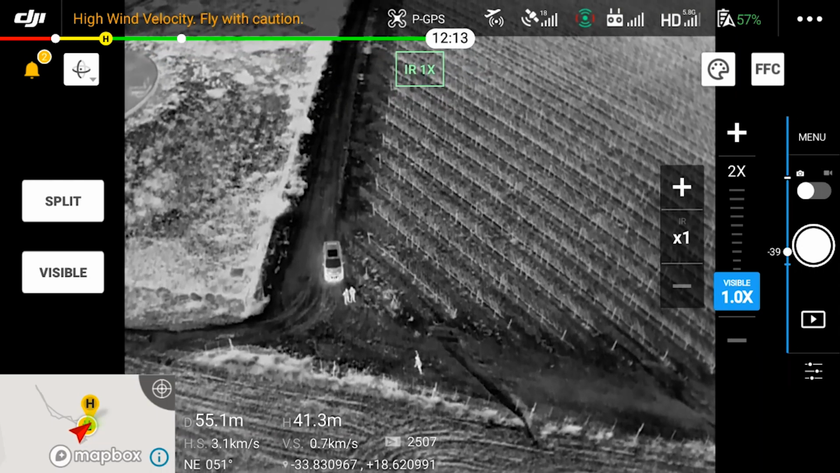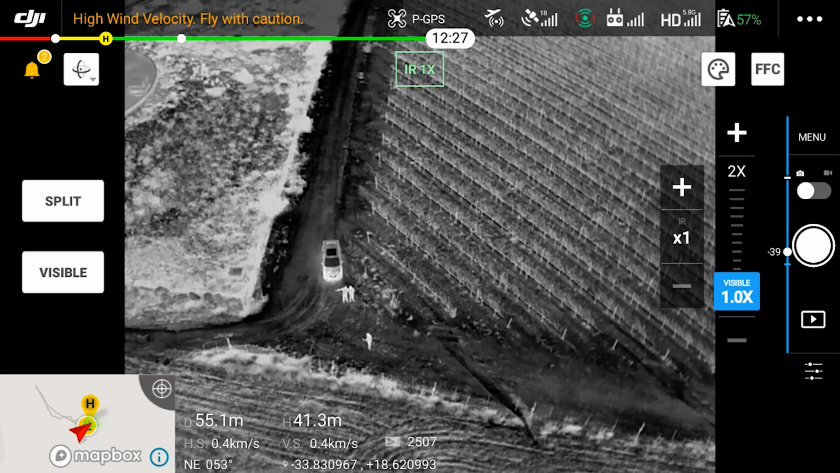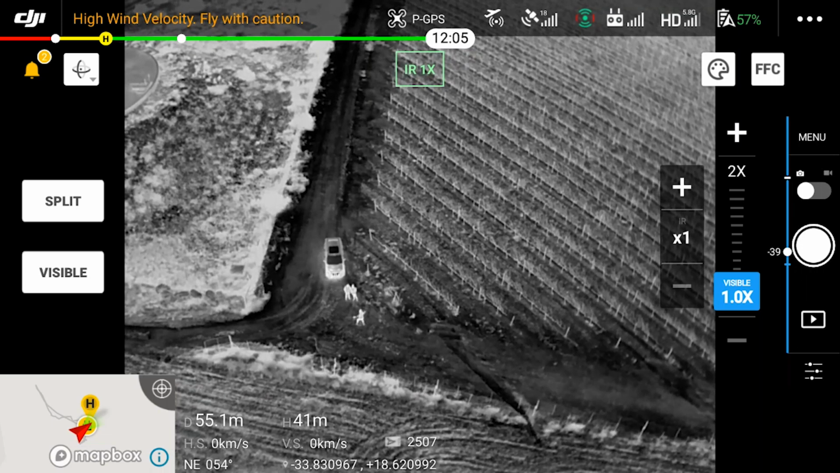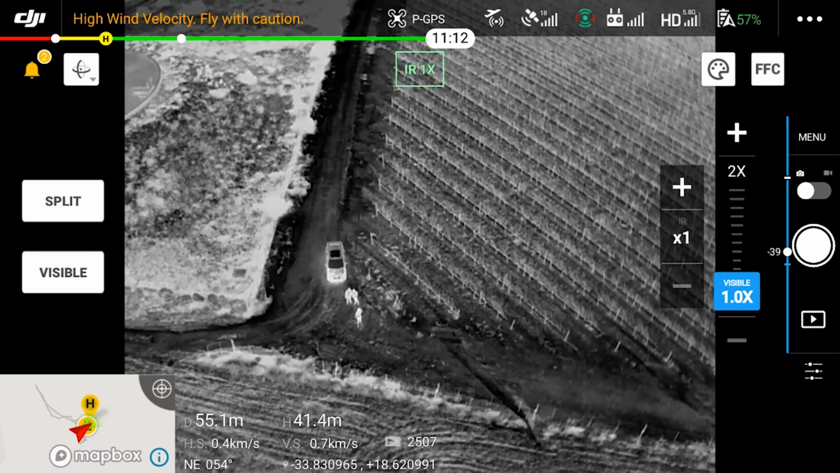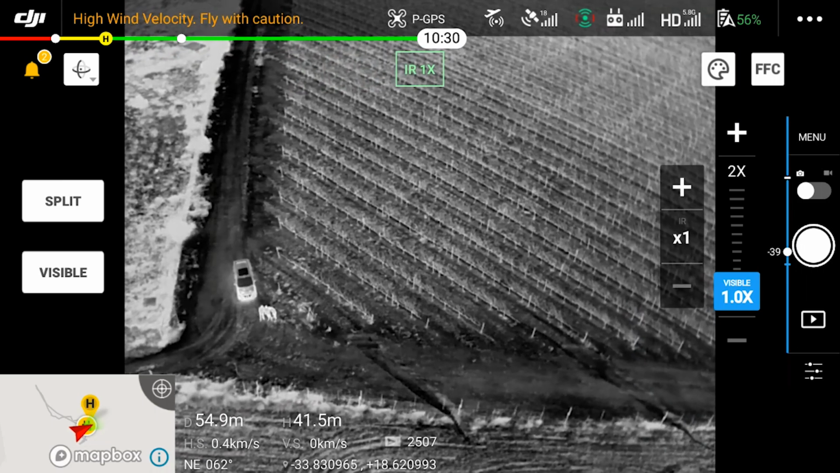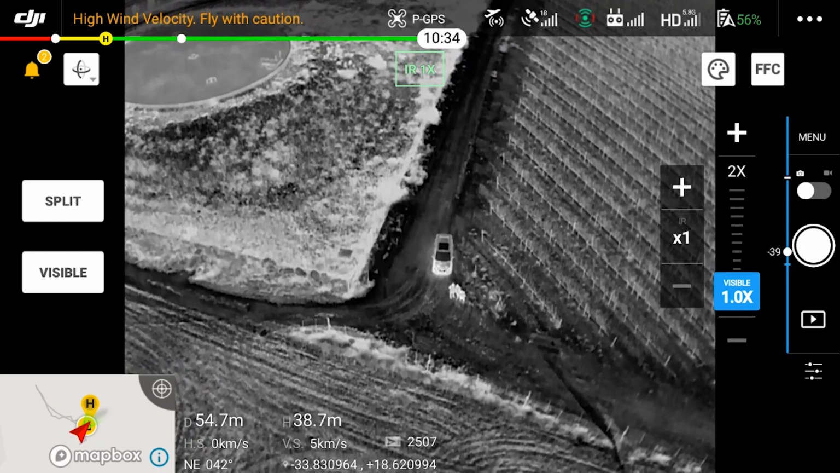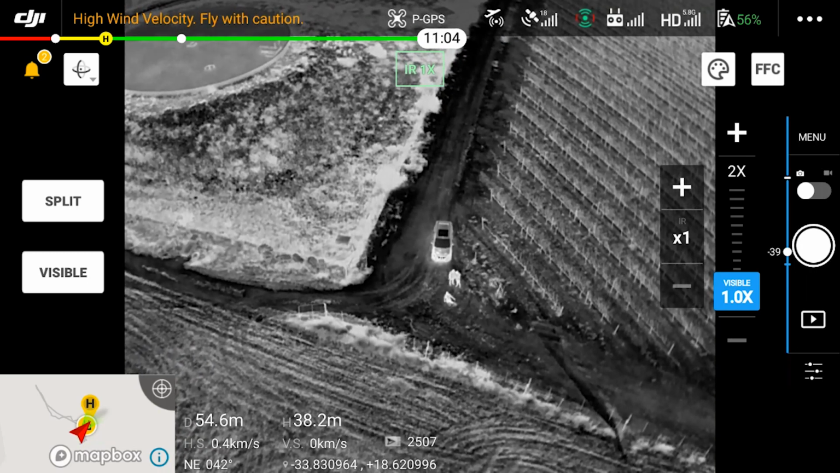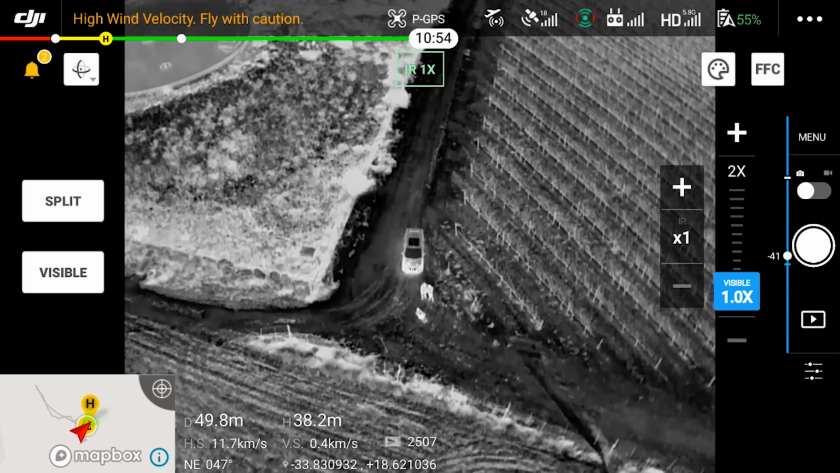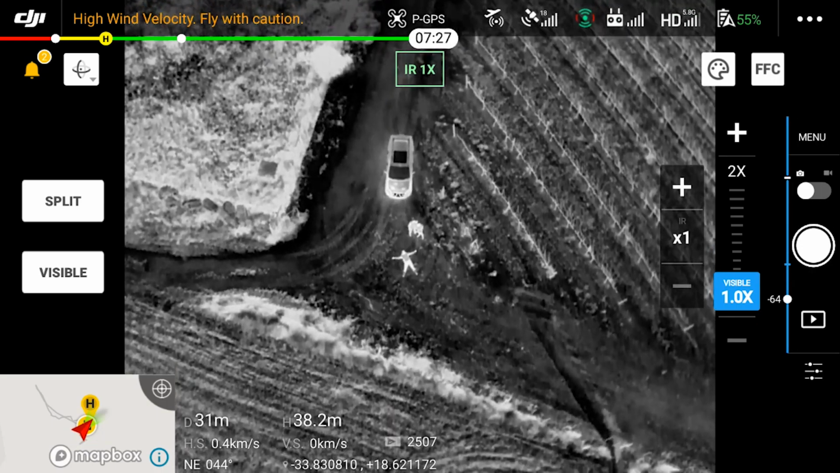So as we come a bit closer, you can see the definition of the arms and the person jumping around, and you just can't see it with a normal camera. The Dual is not even an option in this scenario. You can even see the definition of the car in front of us. So as we come a bit closer, you're going to see the person actually go and lie down on the ground itself, and just take note of how the ground looked before the person lay down there. As you can see, there's a clear definition of the person on the ground.